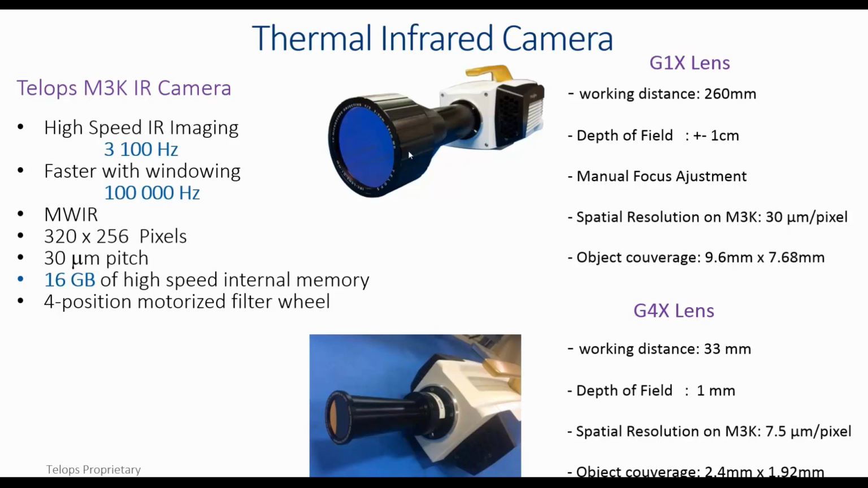This means that it gives you the spatial resolution of the pixel pitch, and the pixel pitch in the M3K here is 30 micron. That's when your spatial resolution will be 30 micron. It's quite a good microscope lens because it has a long working distance, 260 millimeters, with a pretty decent depth of field, plus or minus 1 centimeter, with a manual adjustment.